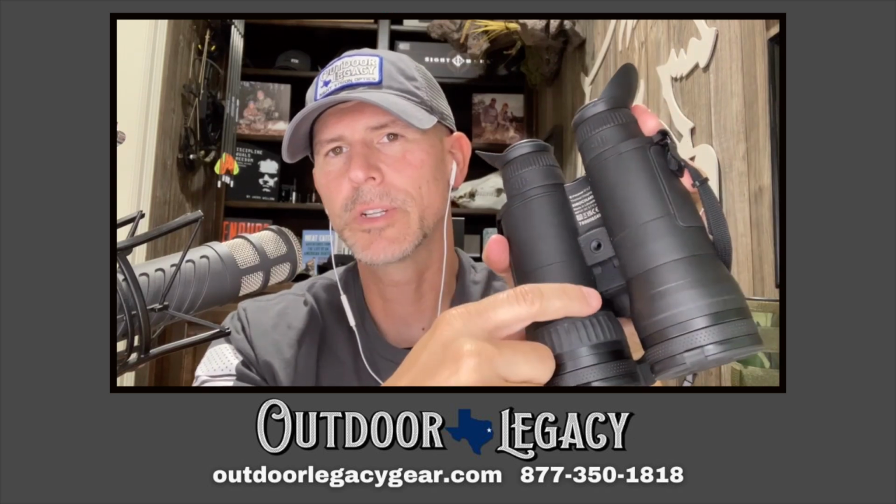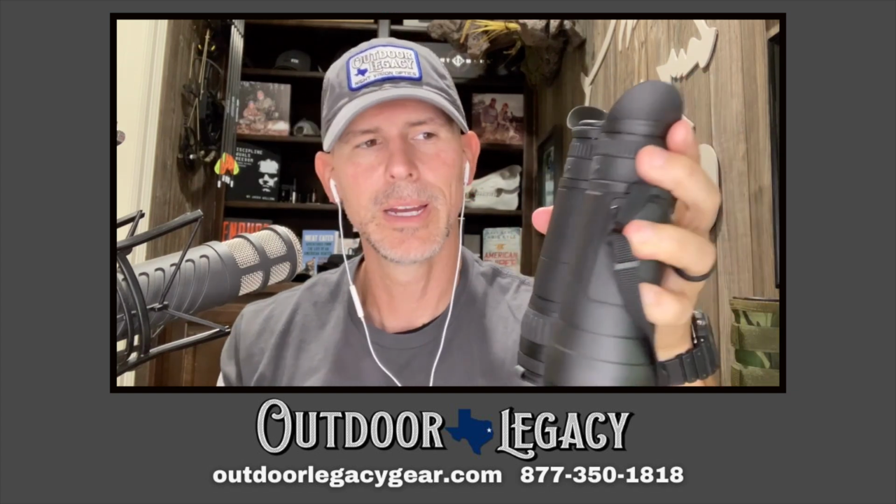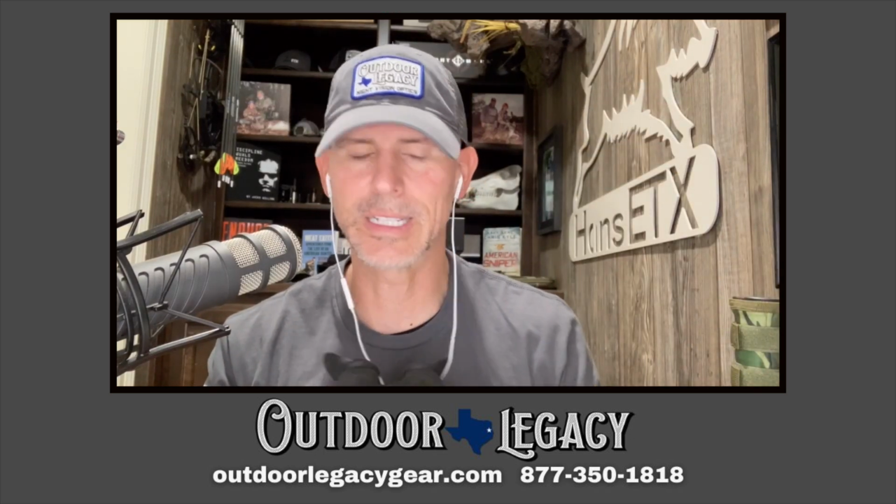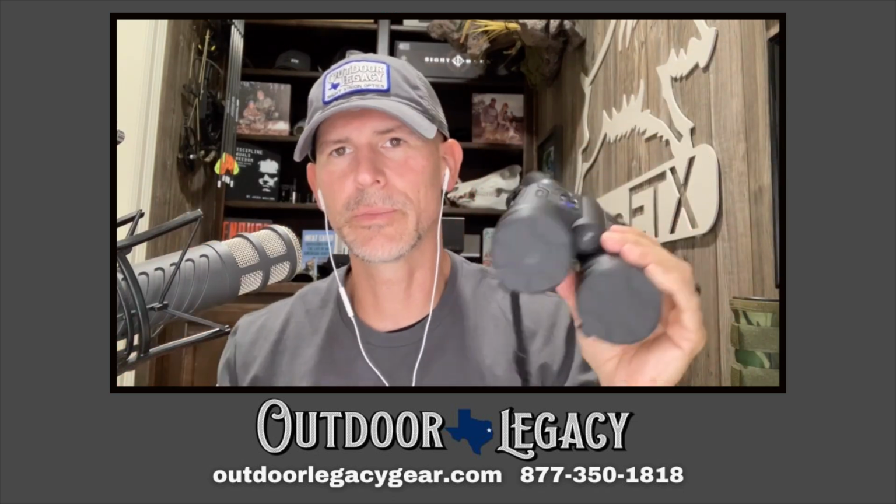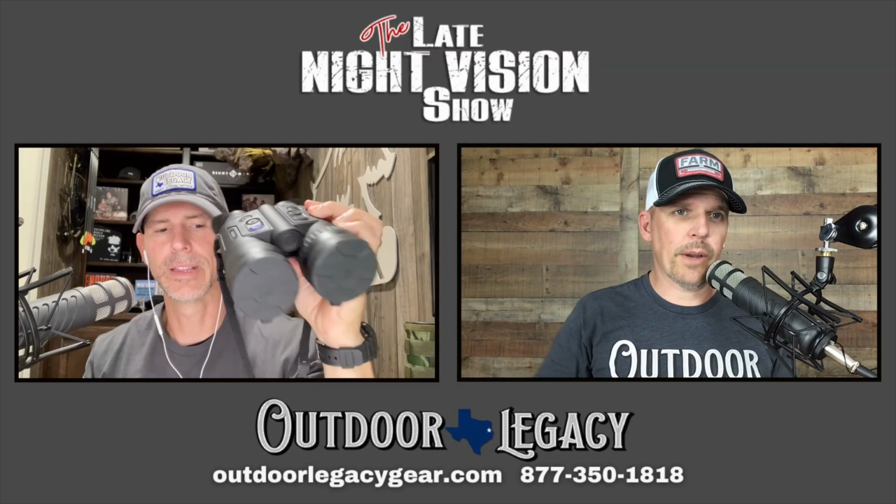On the bottom side, USB-C plug. A lot of people that run binoculars like to mount them on some type of tripod setup. It does have that little tripod screw insert there, so you can mount it on some type of viewing setup. It does have a nice padded neck strap, very comfortable. But this is it. That's what's in the box. This is a walk around, and okay, that's it.